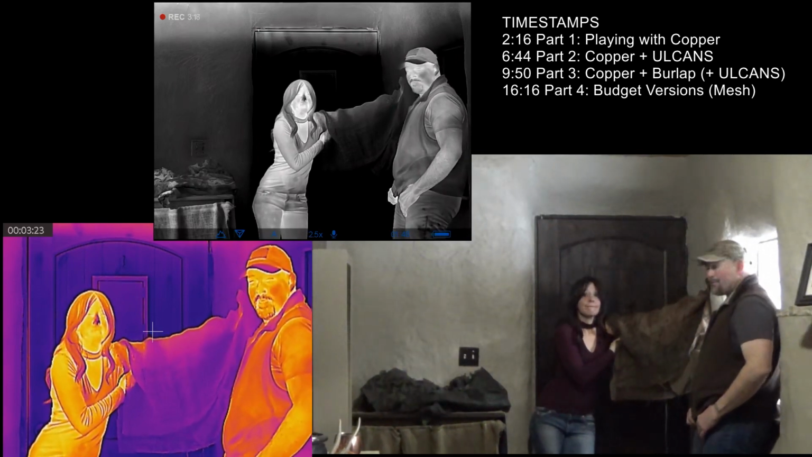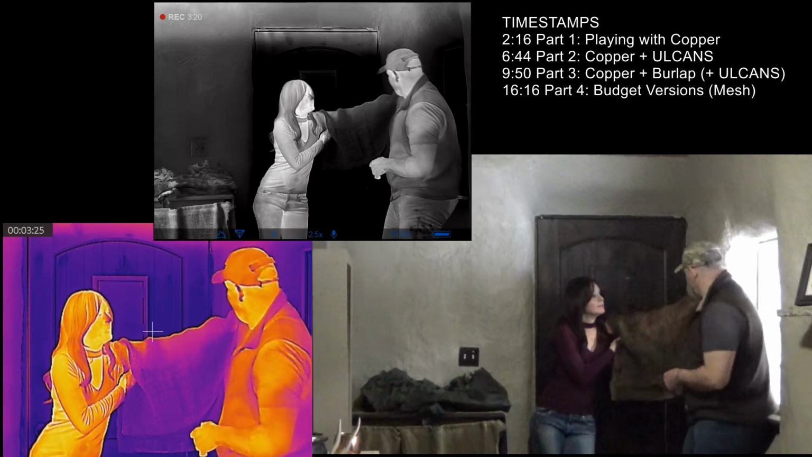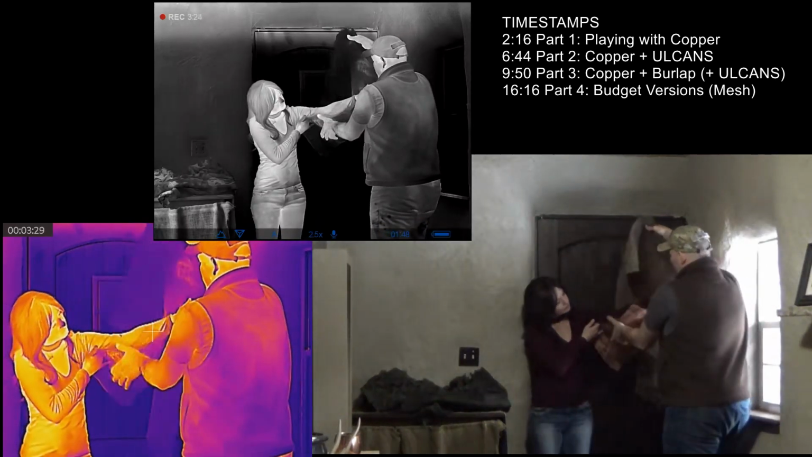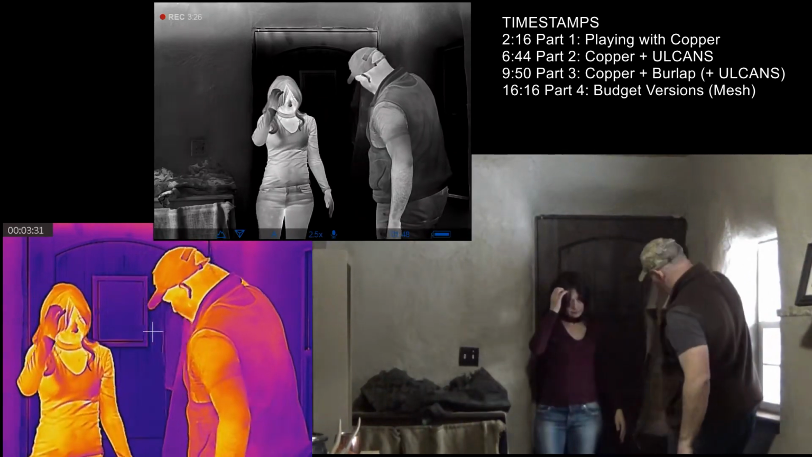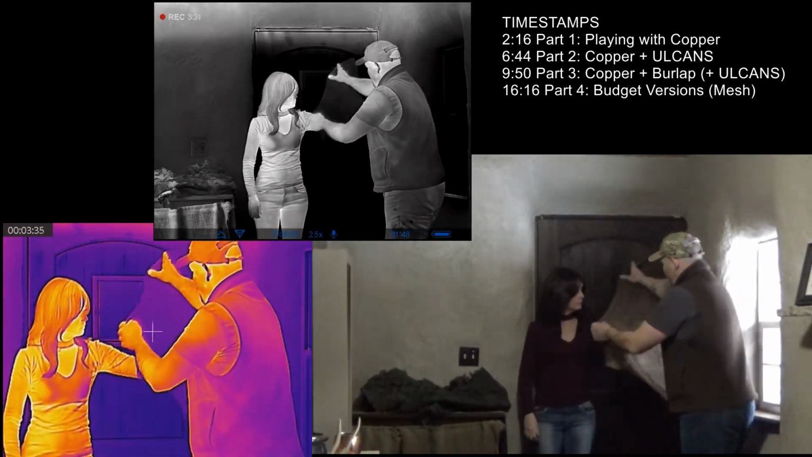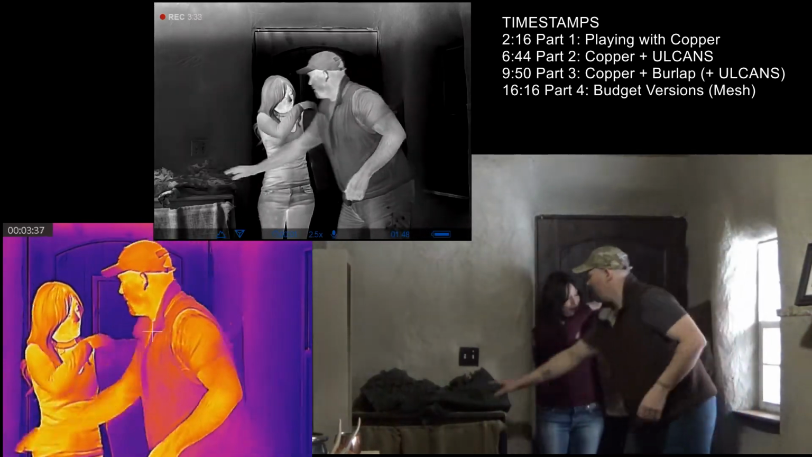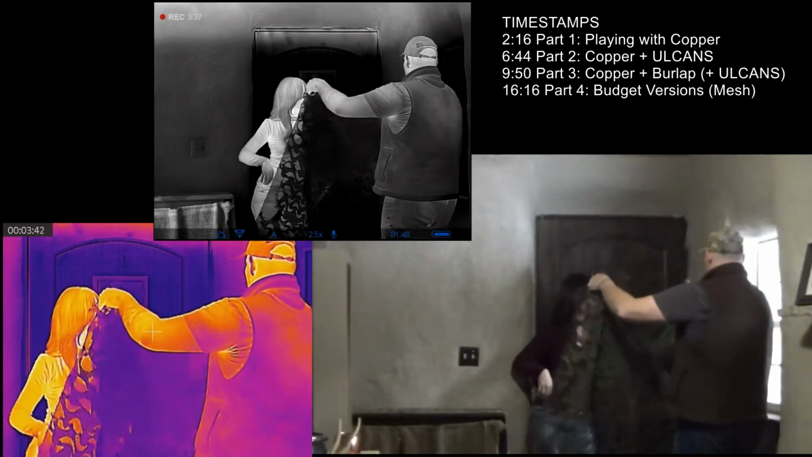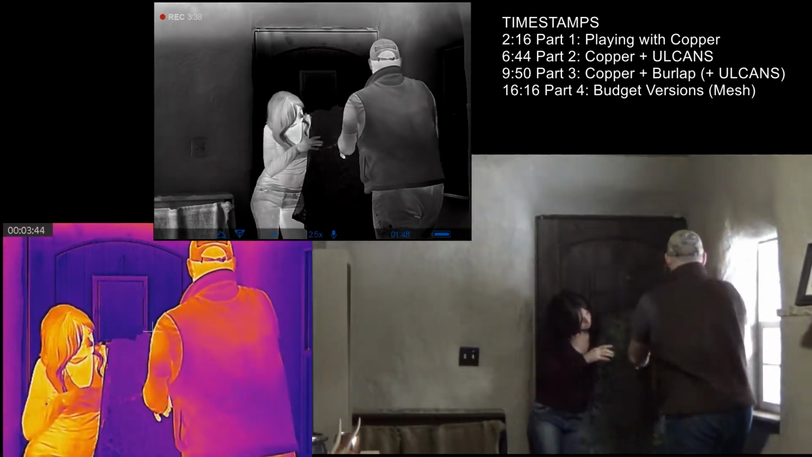So that's probably enough time to see. So we are going to now remove the copper, and we're going to leave the burlap on. And a little bit of ULCANS over top.